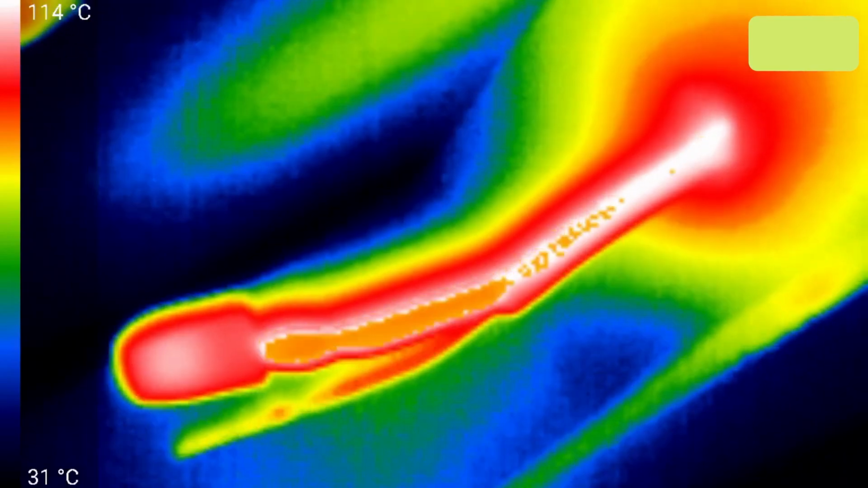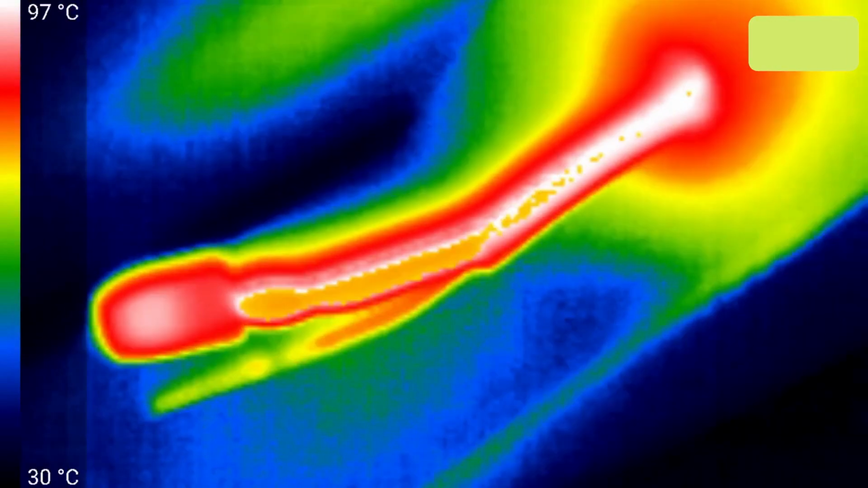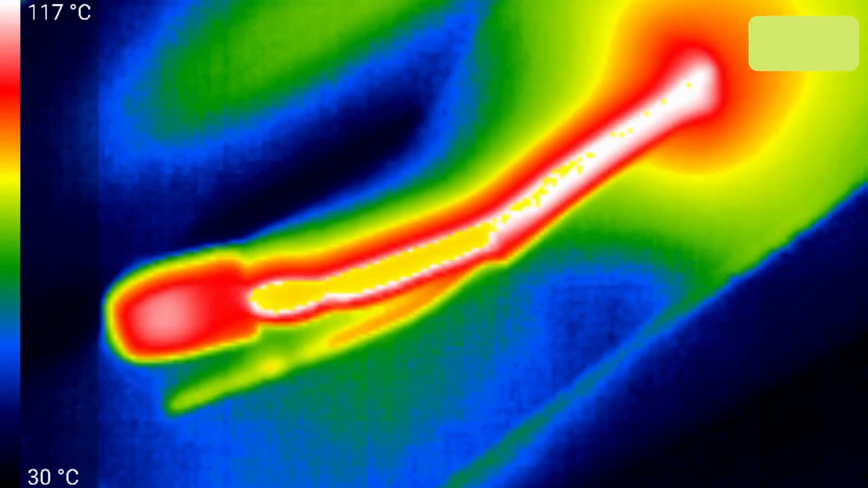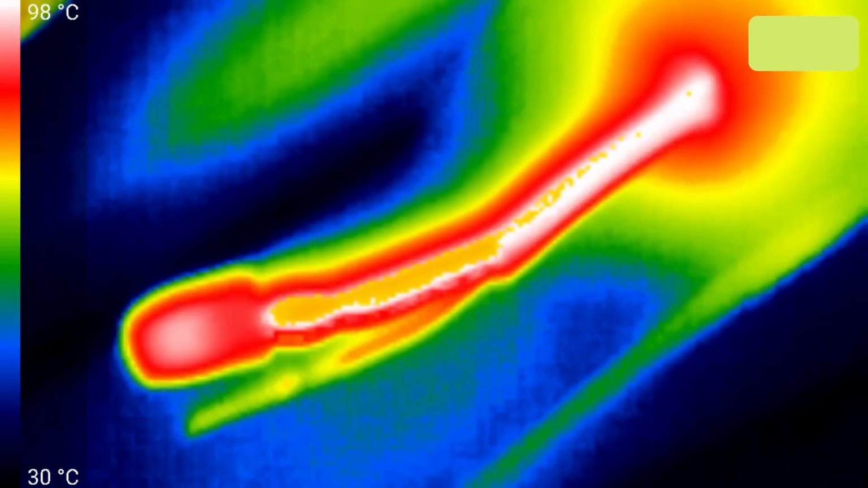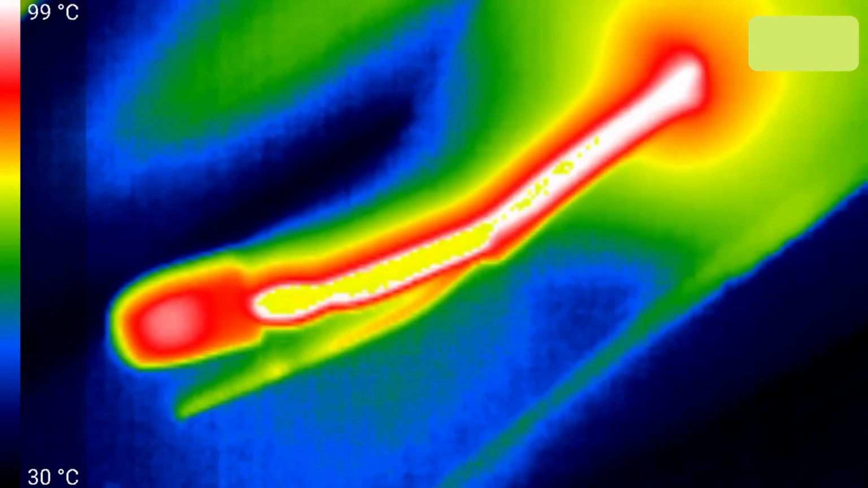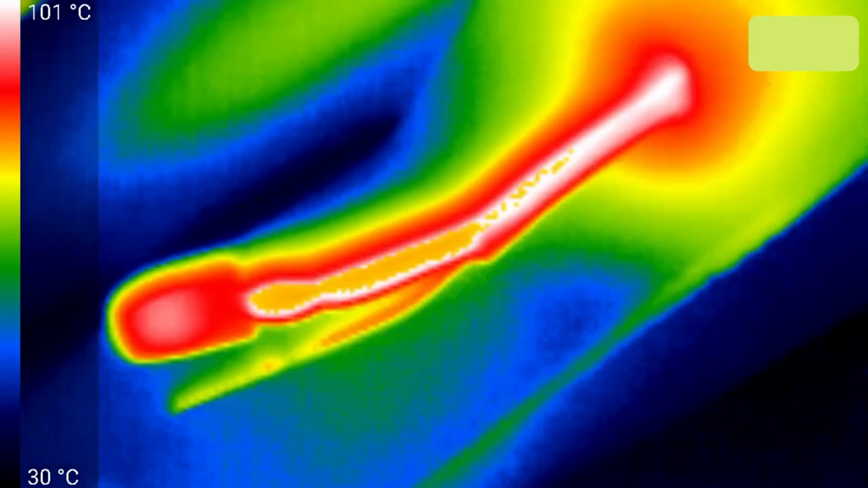Well, that's sort of funny. It's jumping all over the place. Oh, I know what's happening. It's cooling down at the end now because a short has developed somewhere inside. In other words, between the source of the power and the end of the wire over here. So the end is cooling down now.